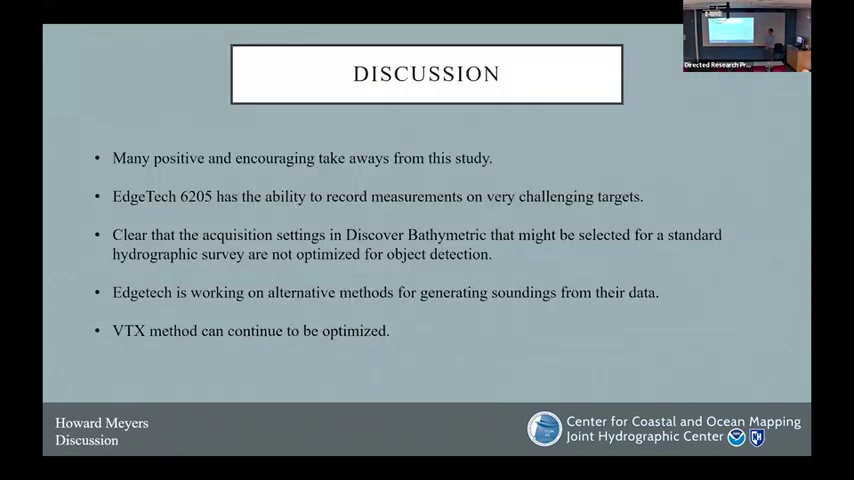So with that, those are the three real results from the method. We have the bin data, the reprocessed stave data, and this new BTX method. I think there's a lot of positive and encouraging takeaways from this study. EdgeTech, the 6205 has the ability to record measurements on what's really a challenging target. Multi-beams today have trouble picking up those targets. It's often that we see something in a side scan and have to rerun lines over it to collect at